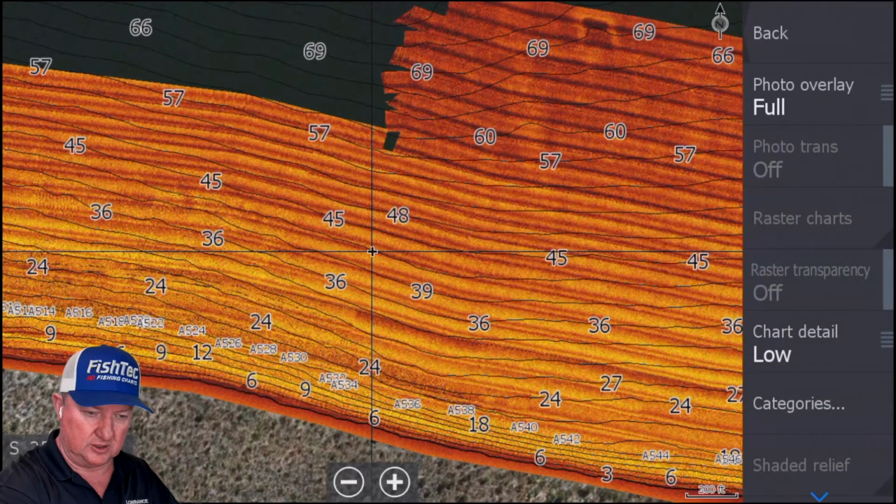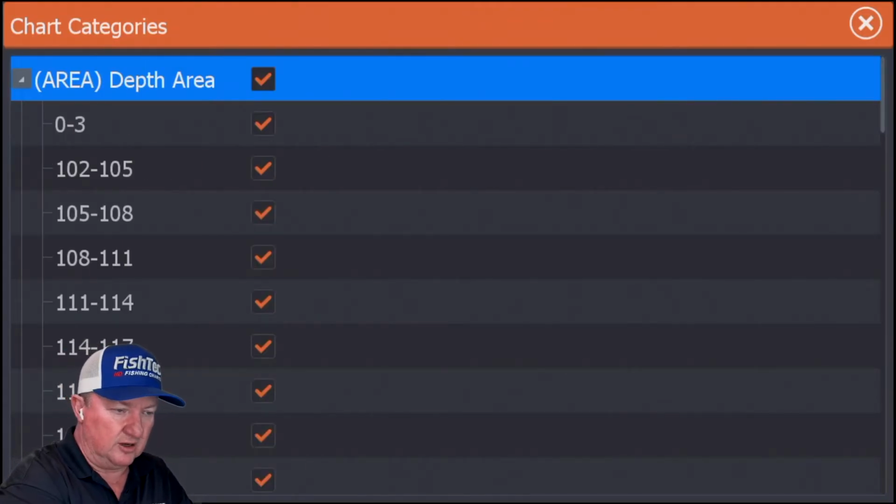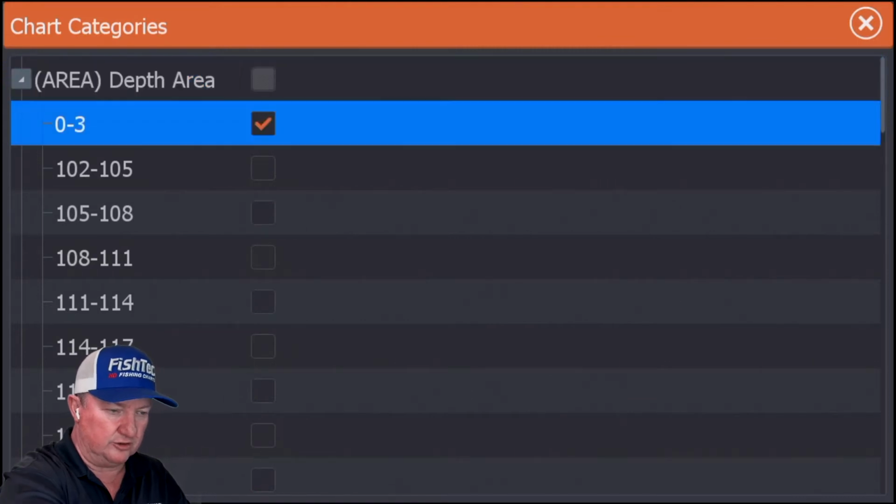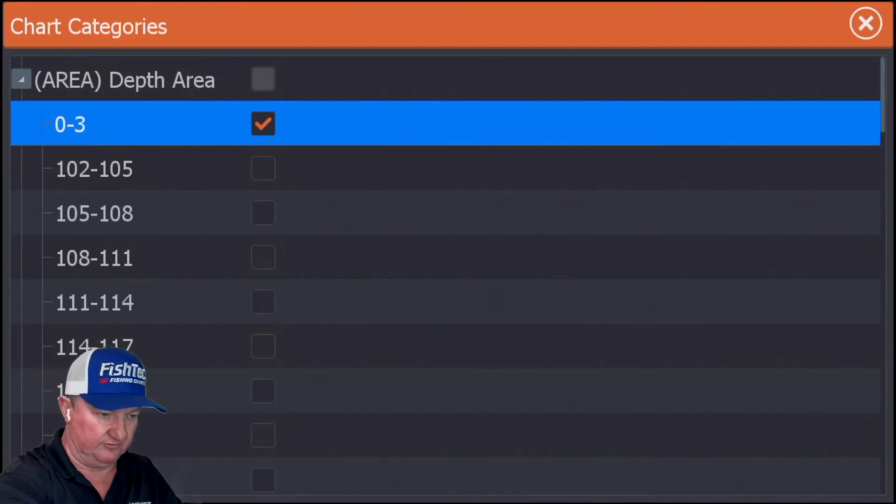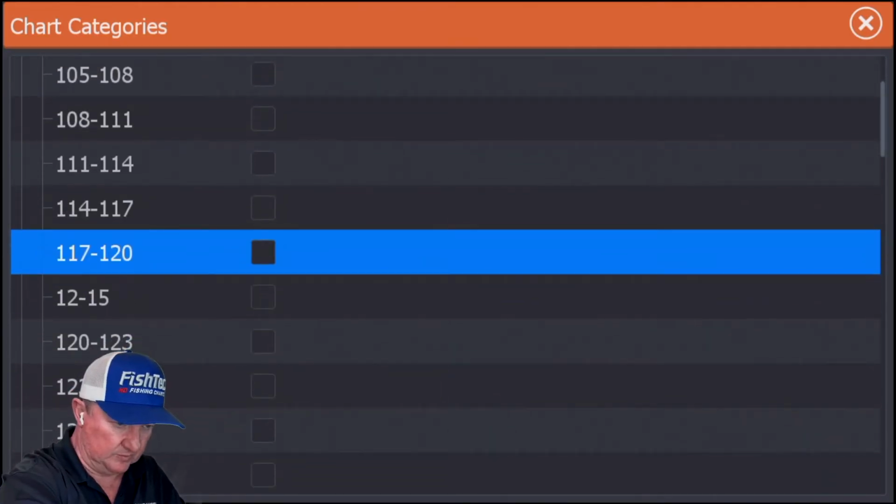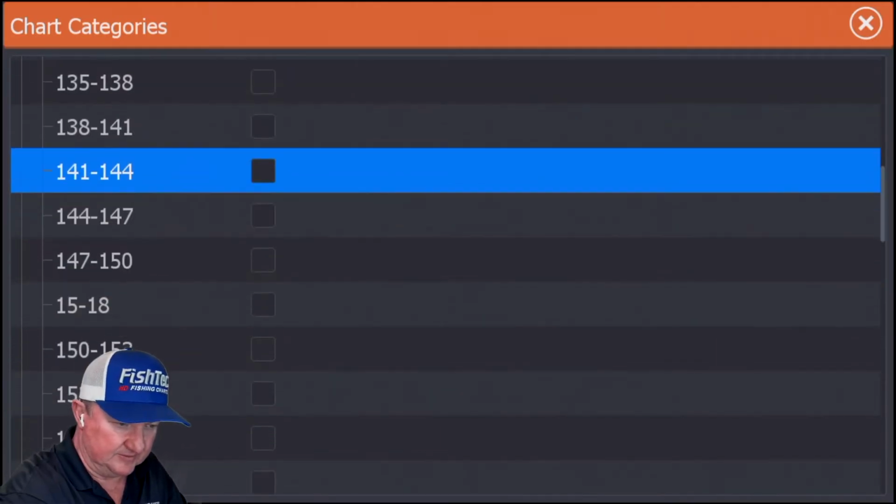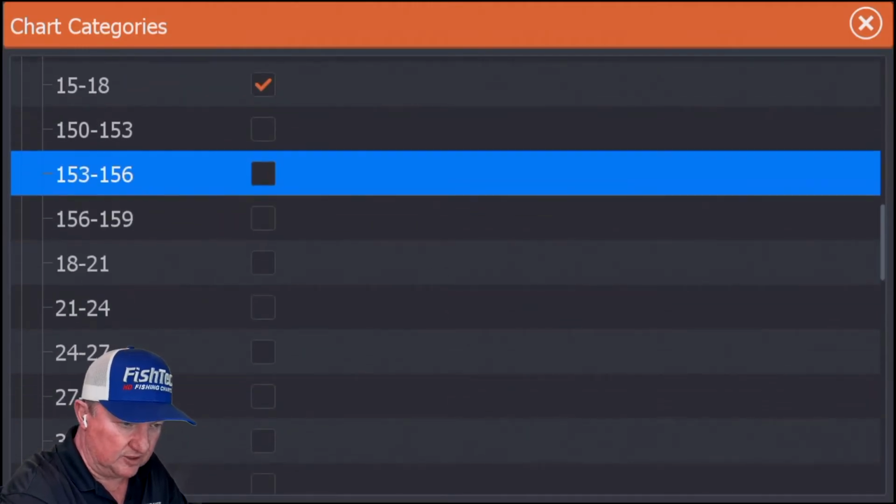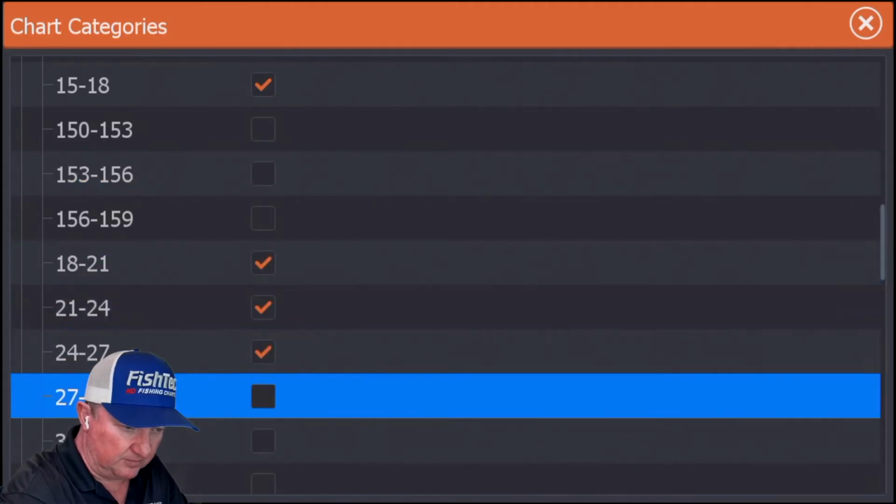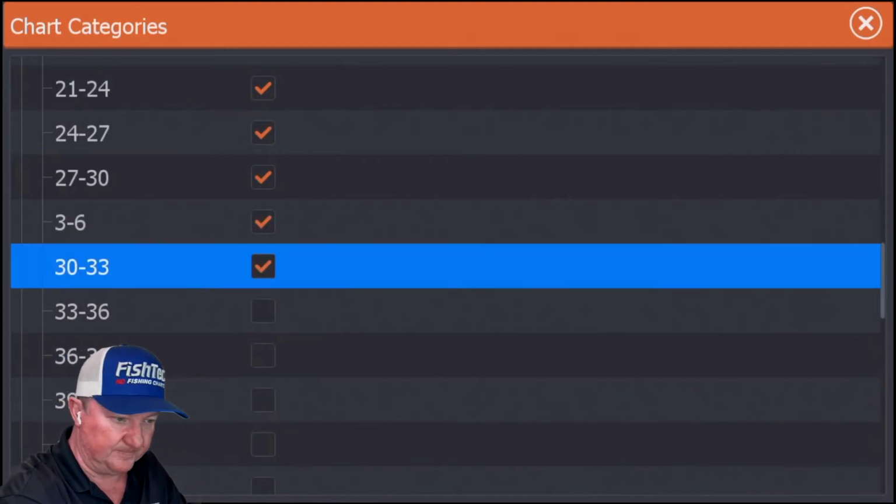We go to our chart options, we go to our categories, we go to our areas, and we're going to turn everything off, but we're going to turn on the colors, the isobaths, up to 40 feet. So we can't see it, because we're going to pretend that's the land. This can take a little bit of time, unfortunately. You guys can go into your YouTube settings and pick up the speed, and the video will go a lot quicker.